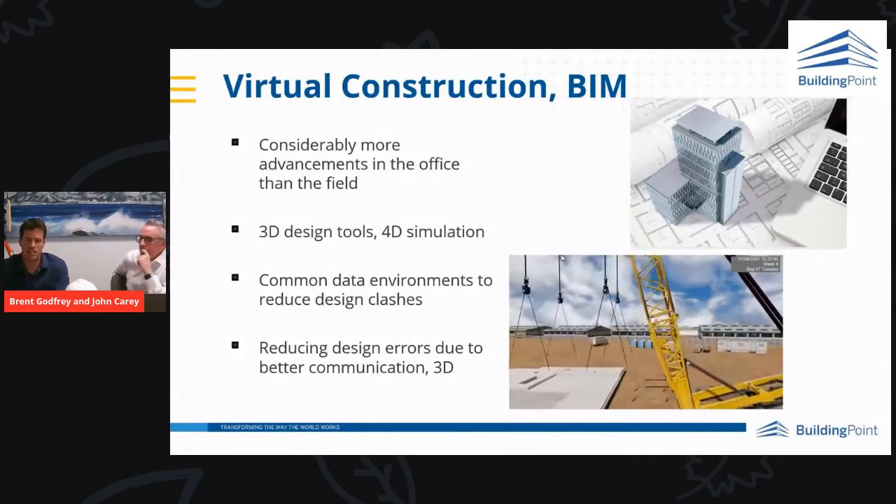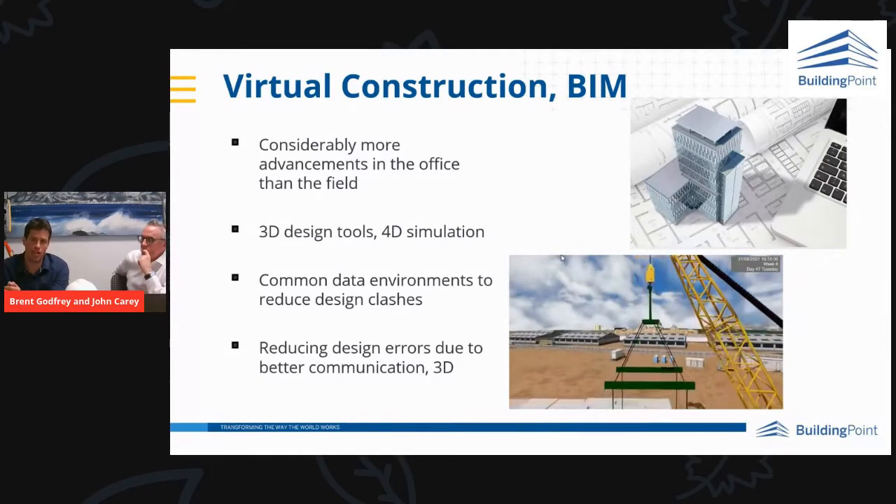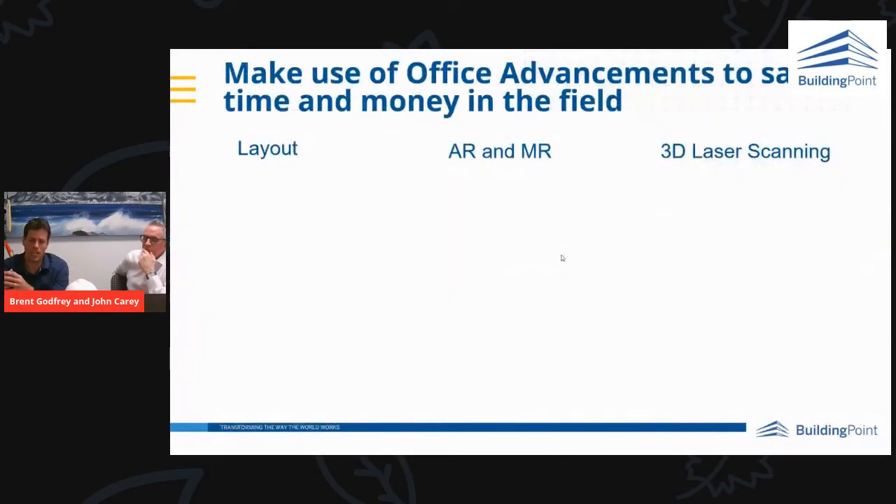So how can we take these advancements made in the office and bring them out into the field, and also see a return on investment and efficiency gains out in the field, as they're being seen in the office? I believe this can happen in three places: layout, augmented and mixed reality, and 3D laser scanning. These are technologies where I believe we can use the office to improve the field.